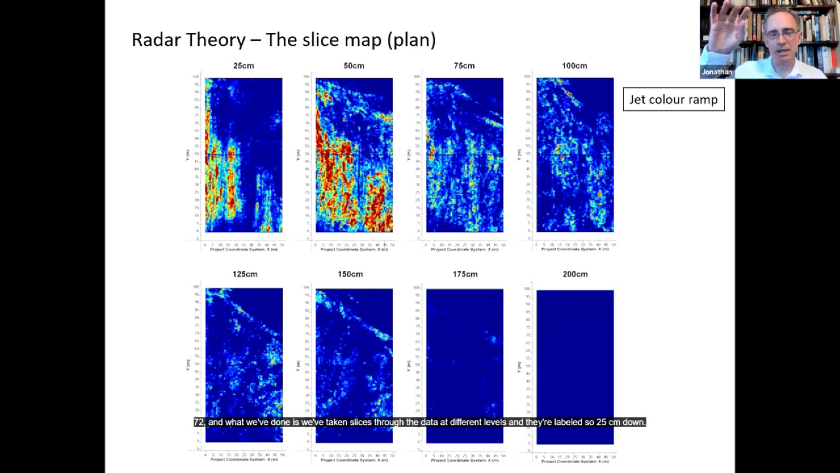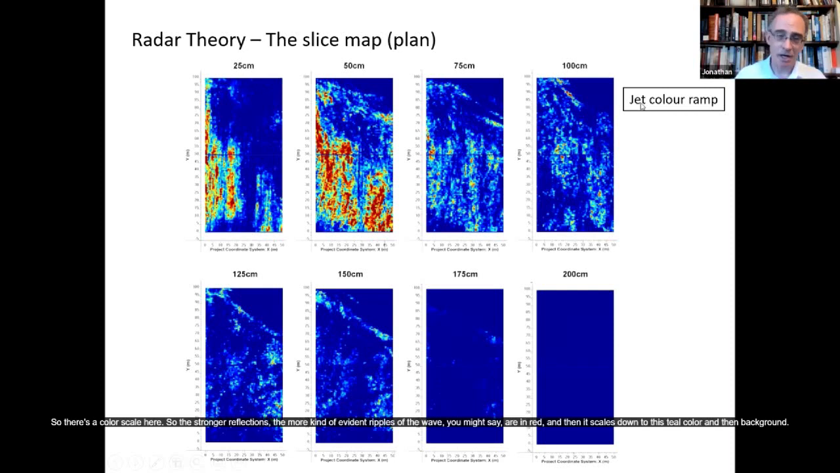And what we've done is we've taken slices through the data at different levels, and they're labeled. So 25 centimeters down, these are the high amplitude reflections in red. The background noise is just this blue stuff. This is what's called the jet color ramp, so there's a color scale here. The stronger reflections, the more evident ripples of the wave, you might say, are in red, and then it scales down to this teal color and then background.